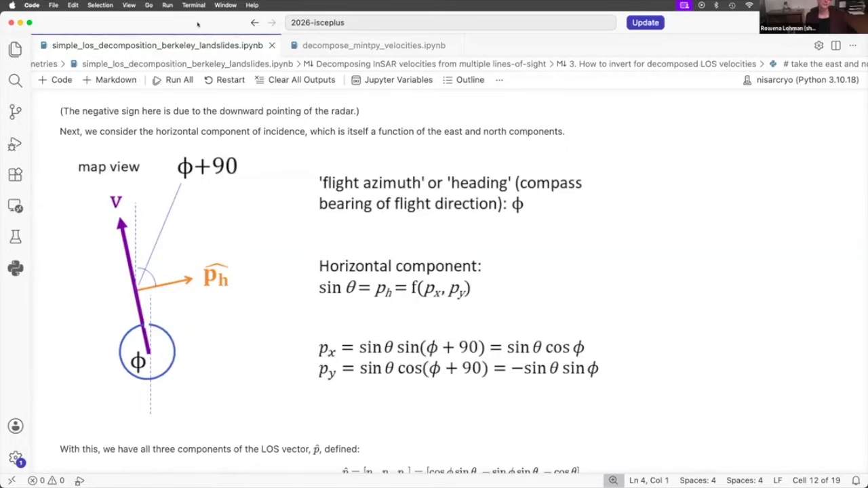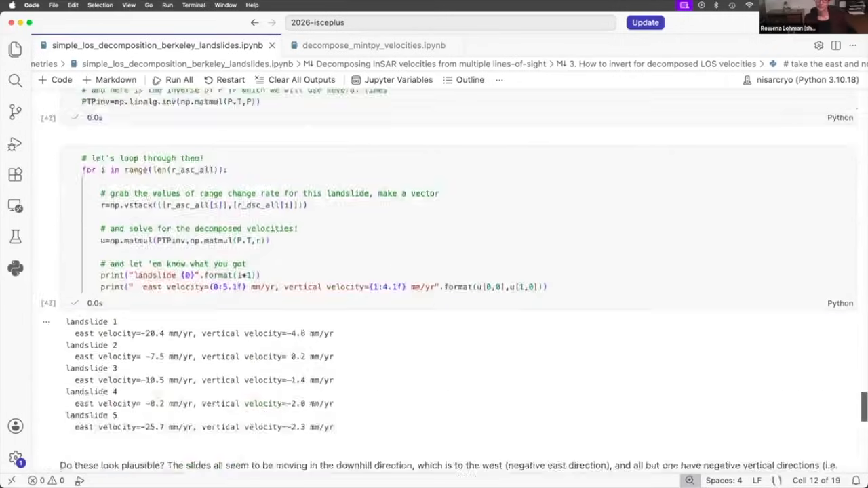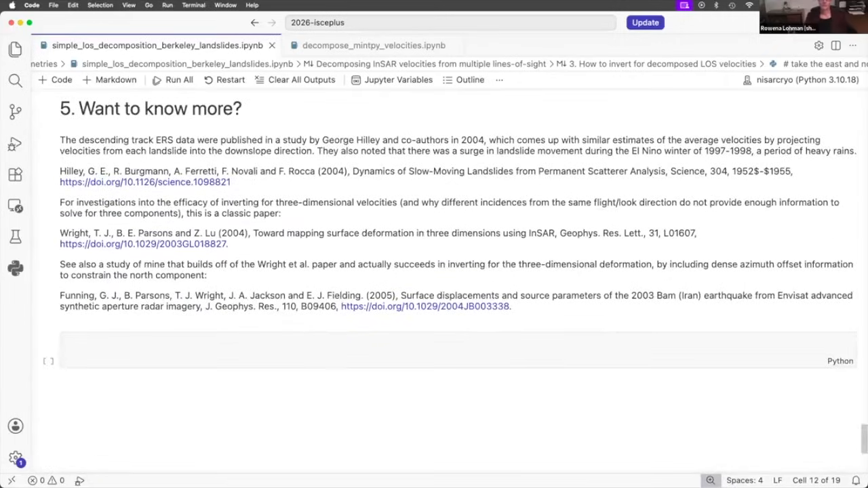I really recommend the references at the bottom of this page. There's the paper by Tim Wright, which goes through the math and tries to do this with data that were available 20 years ago, and is not very successful because it turns out that if you don't have a measurement that's sensitive to north-south motion, you really can't separate it out.